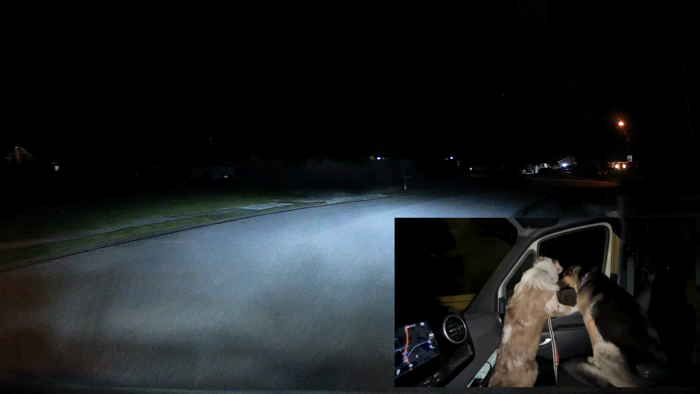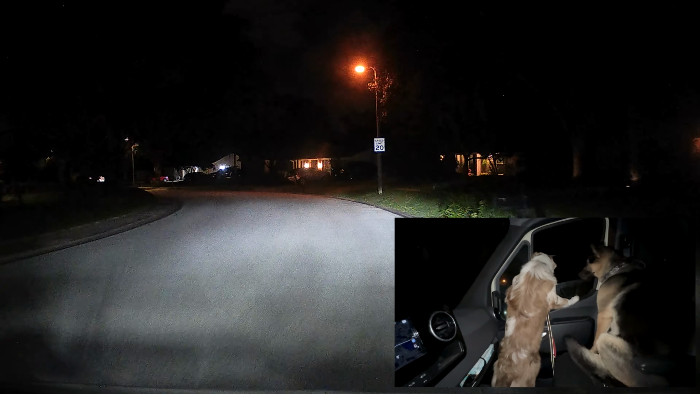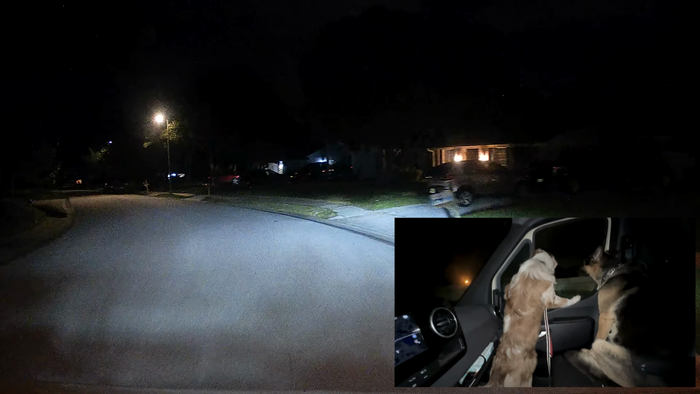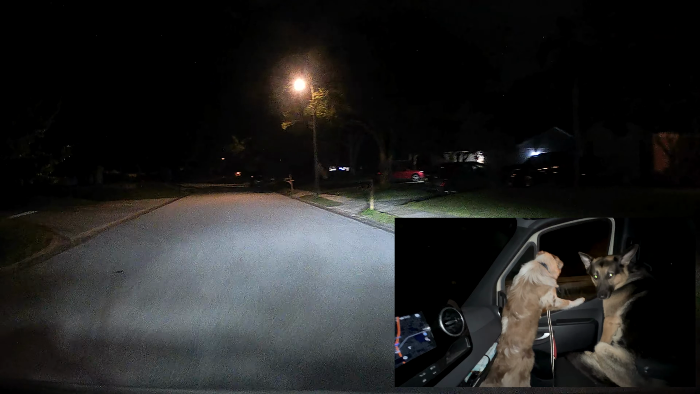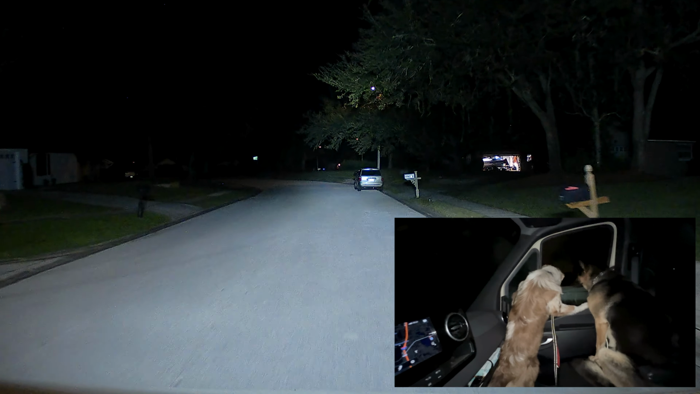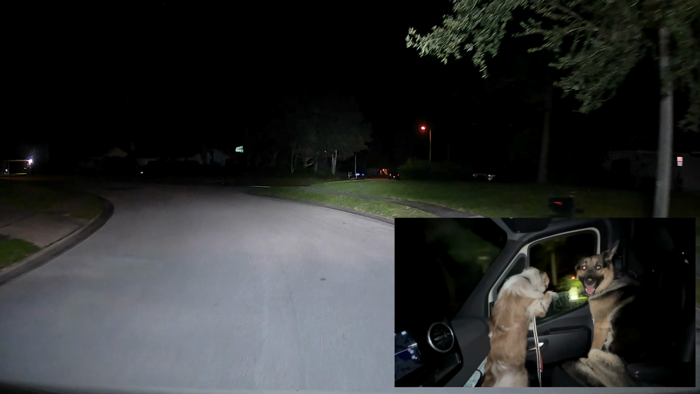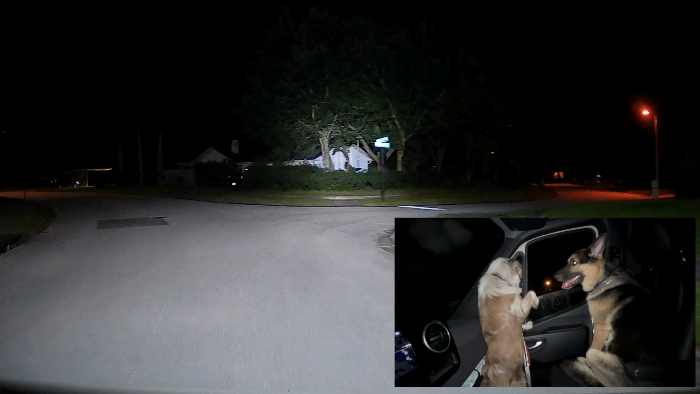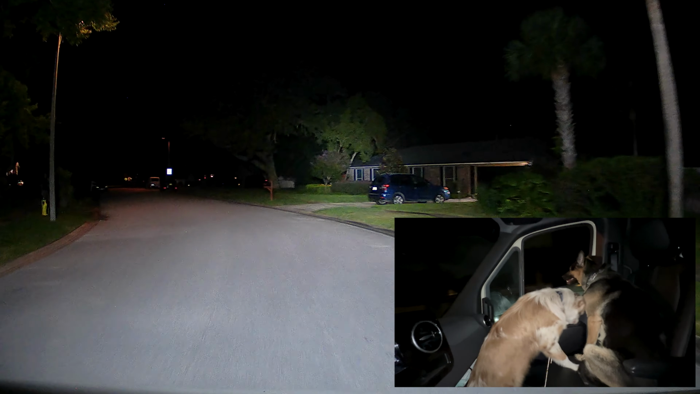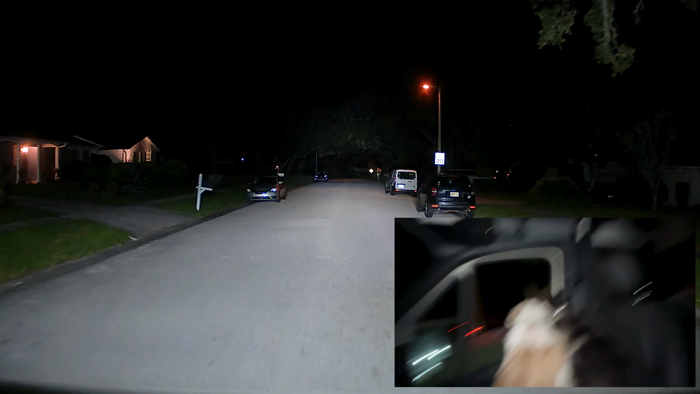Two women standing on the sidewalk talking said, "Hi, puppy," and now Cade's all excited, wagging his tail. Now he's looking to see if there's any more. See, I turned my top lights back on. Well, it doesn't seem to be anything on this road. That guy back there had his garage door open.